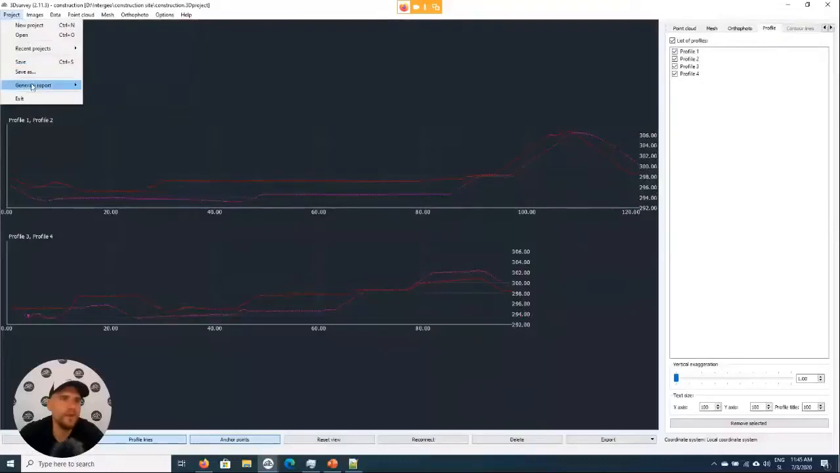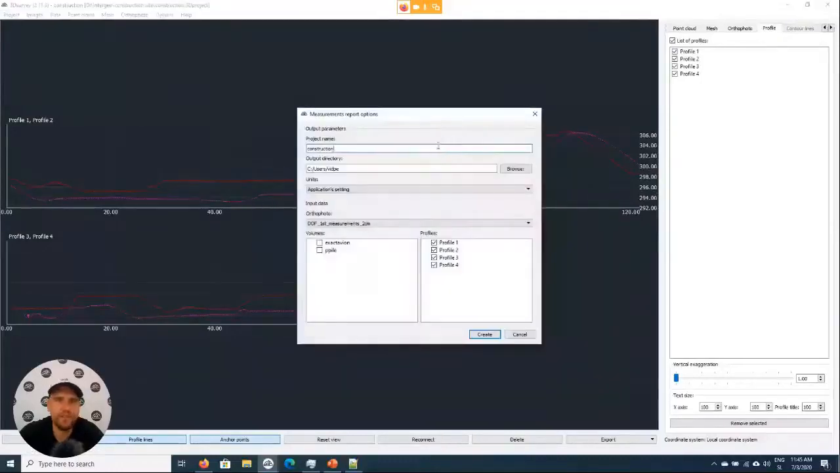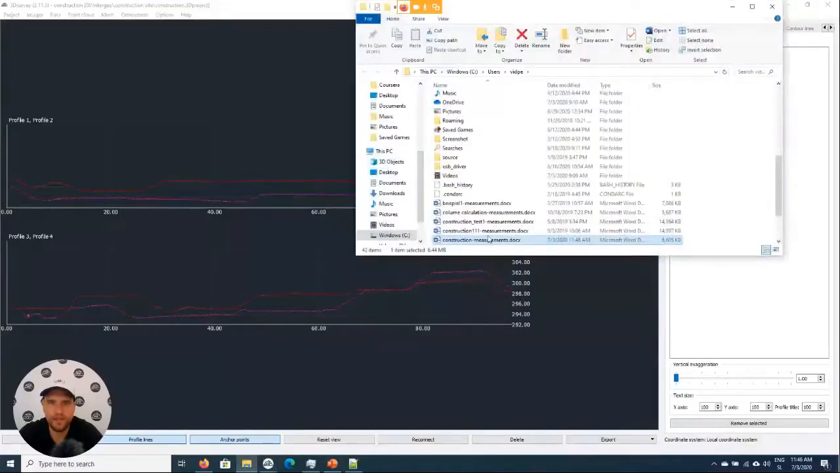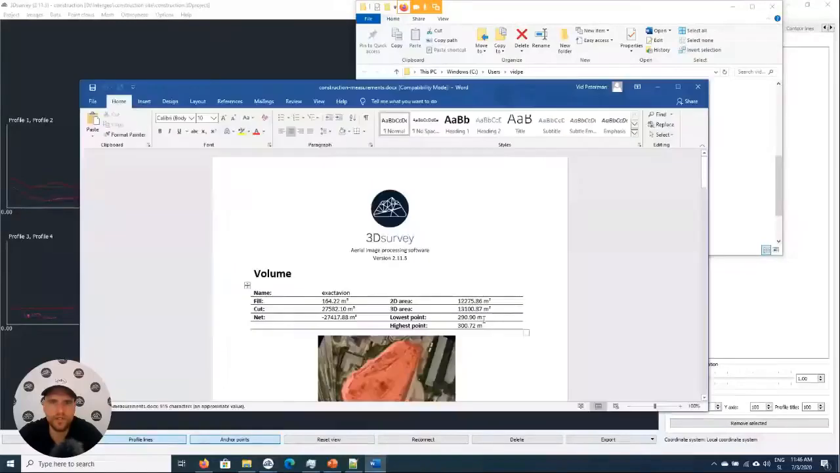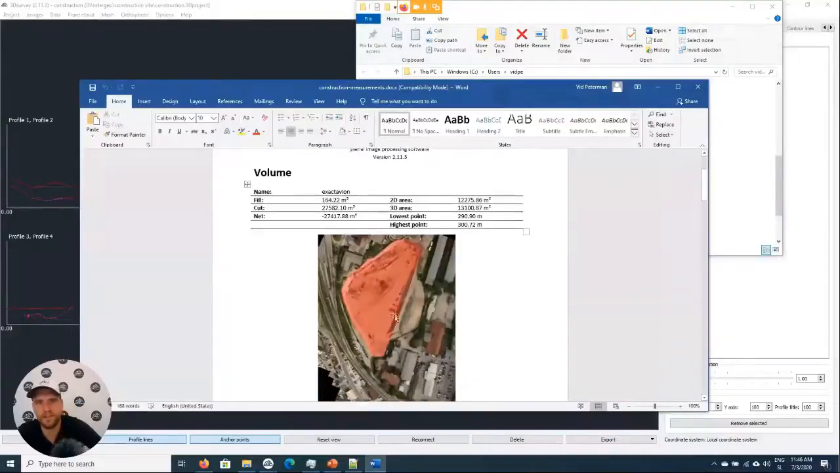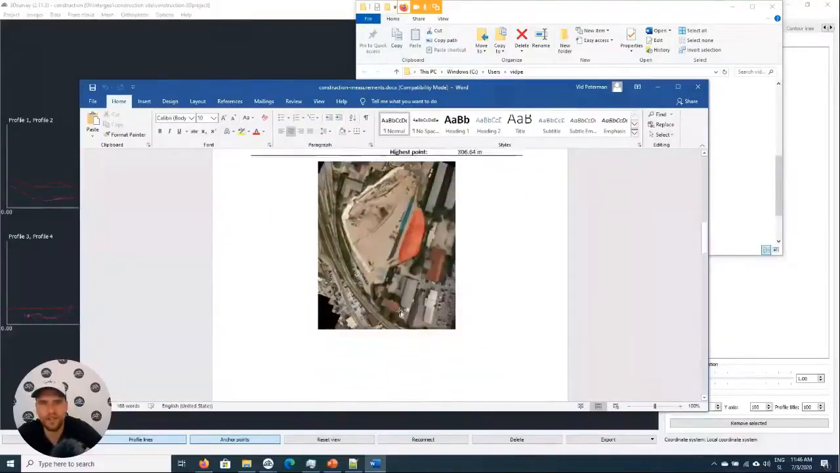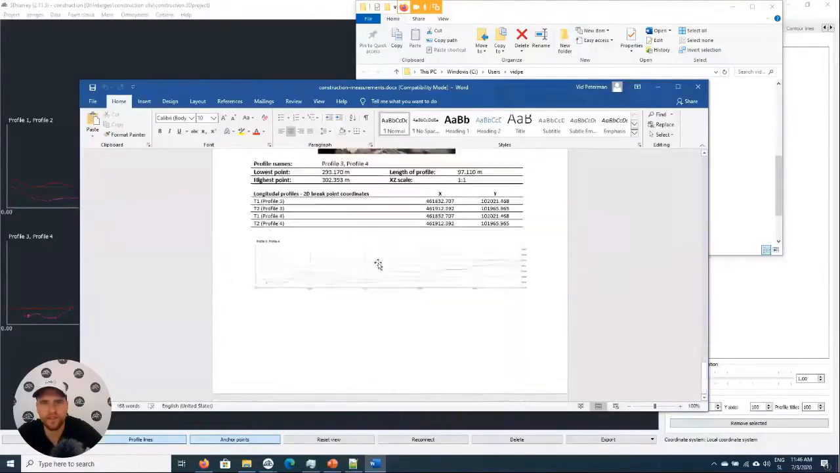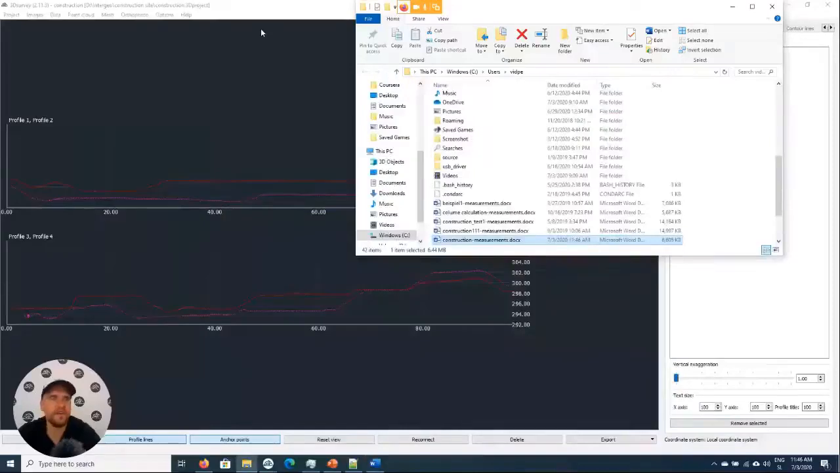So now all we have to do is generate report, measurements report. It's already set. Here I want to also add this to volumes, calculate. And that's it. Here's our report document. It's a Word file, so you can easily add in your company logo and you get the first area where we calculated volume, second area, and where we have vertical cross sections and the cross sections themselves. Okay.